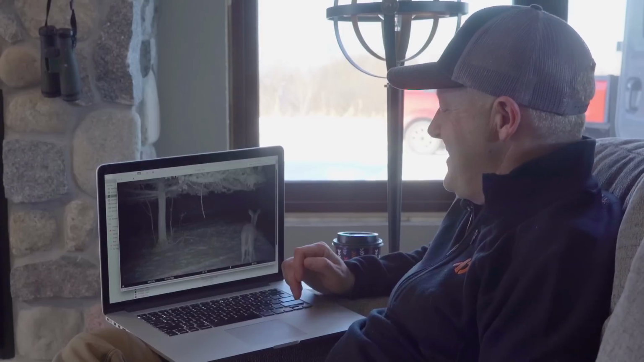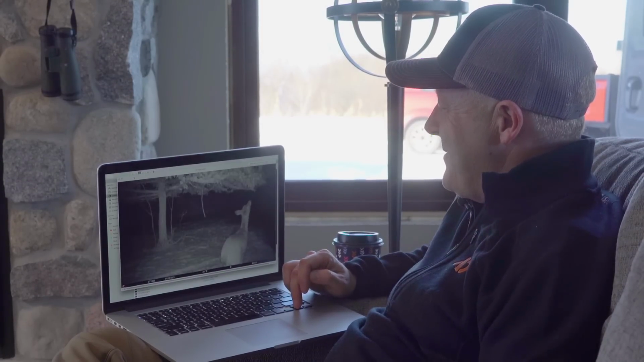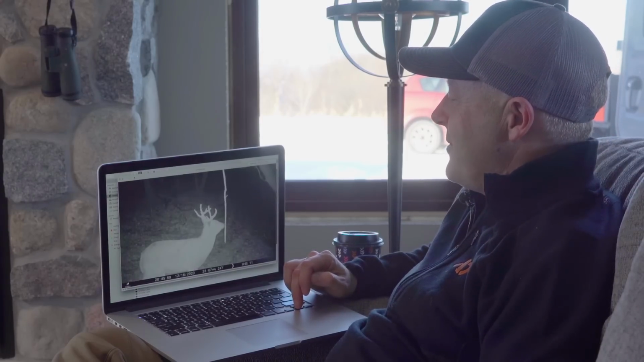And of course, we have some really cool pictures like this one right here, just a doe standing up, trying to get a couple of nibbles to eat under that red cedar. I don't know if she's going for berries or buds or what she's doing, but I'm always amazed at the balance they have just to stand up and hold that pose for a long time.